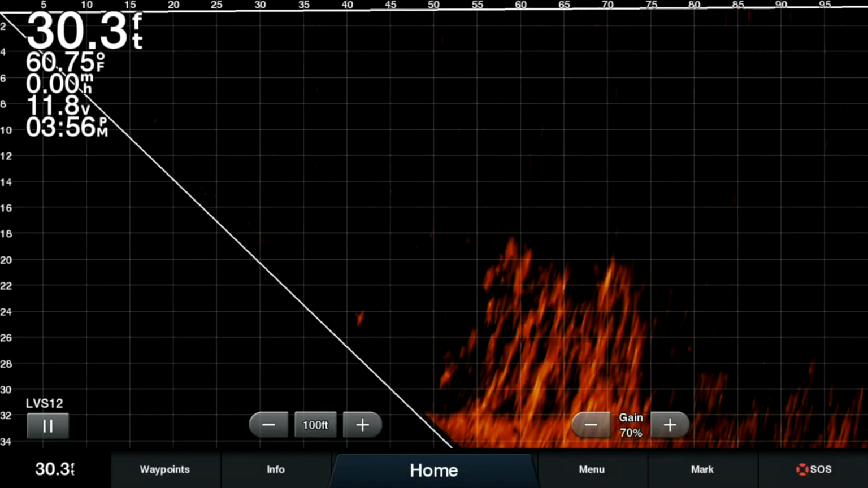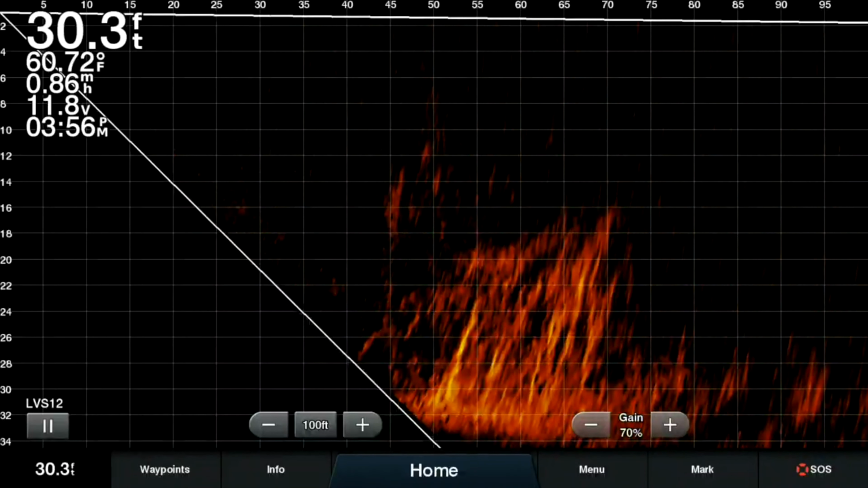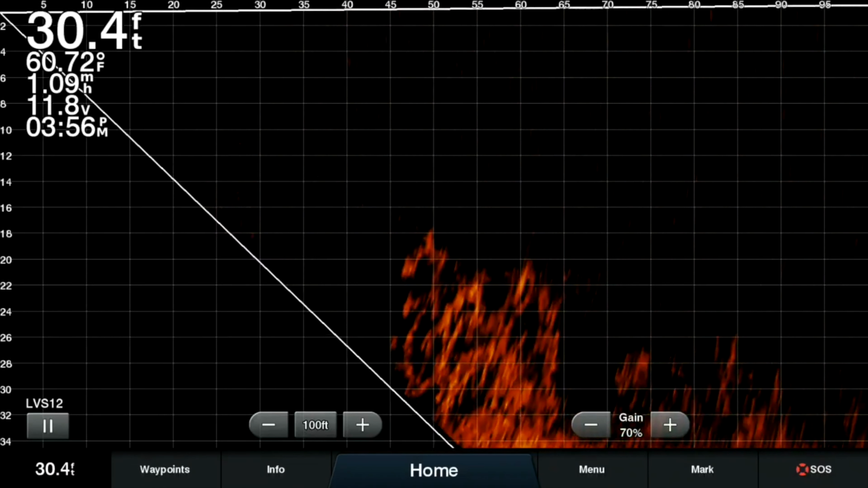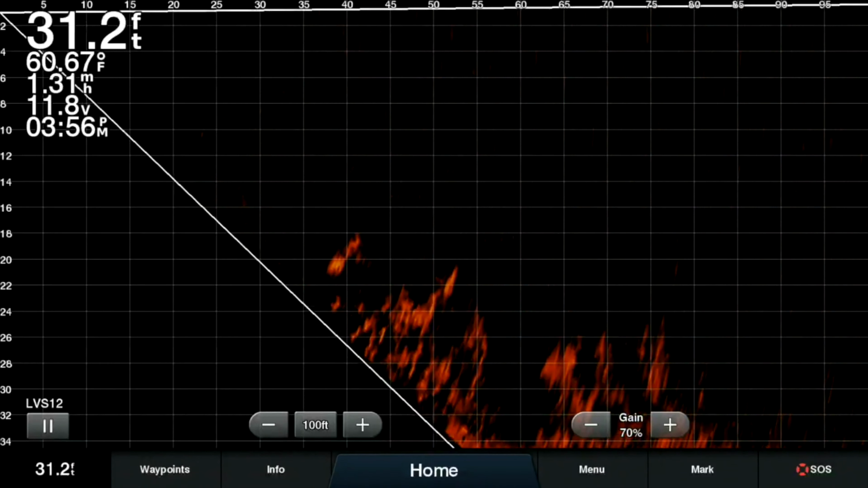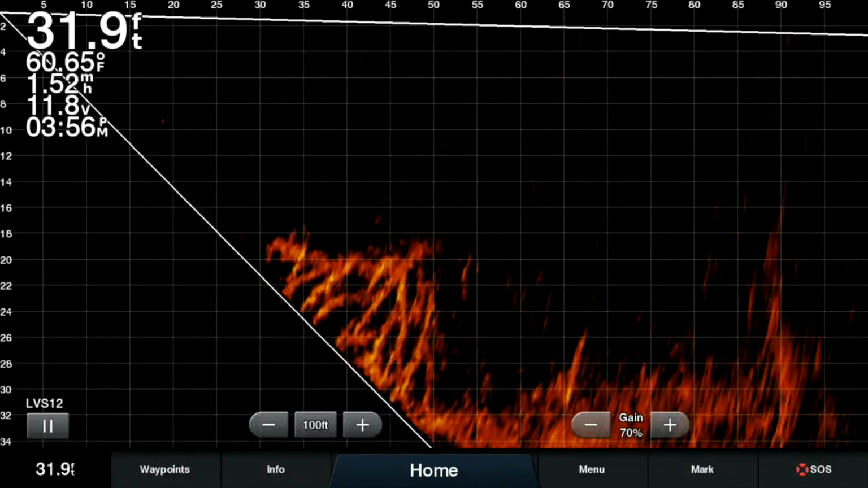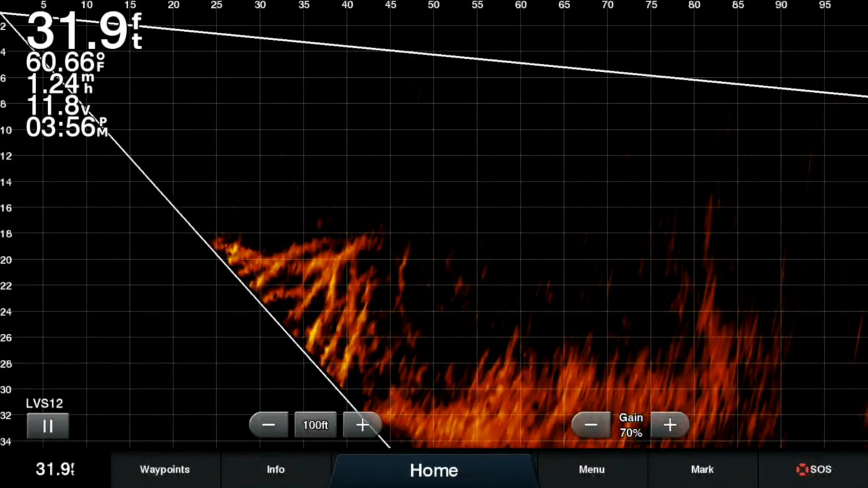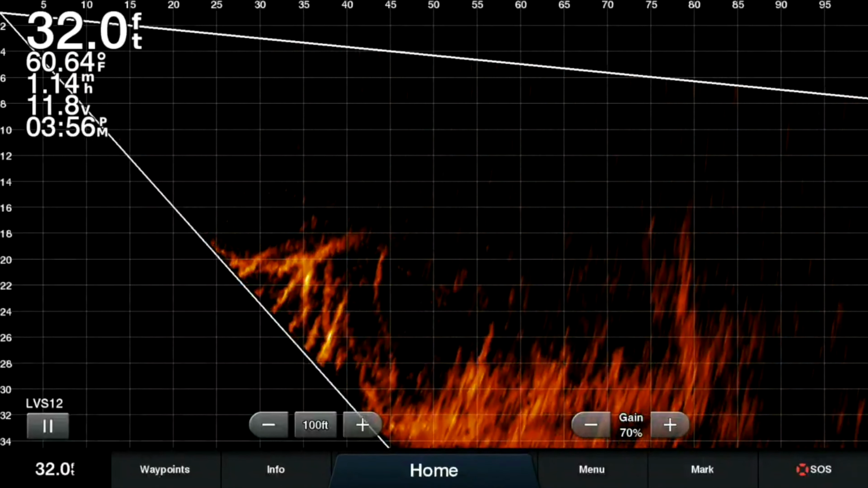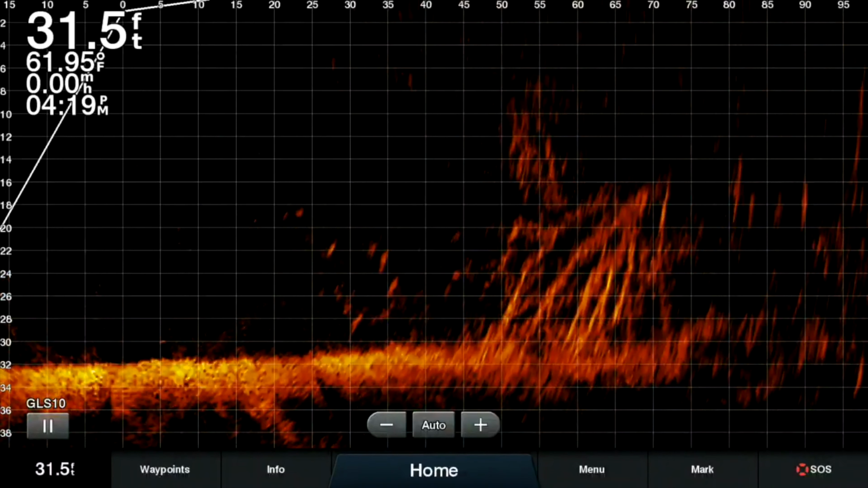Alright, let's take a look at some footage that we compiled to compare the LVS12 and the LVS32 transducers. Here we have the LVS12 in a 30-degree forward viewing angle. You're able to clearly see structure, your lure, and fish out in front of the boat and see how they're relating to one another. Now I like this transducer especially for bass fishing, as I can tell when I get within 20 to 30 feet, those larger fish typically spook, so I like to stay off of them.